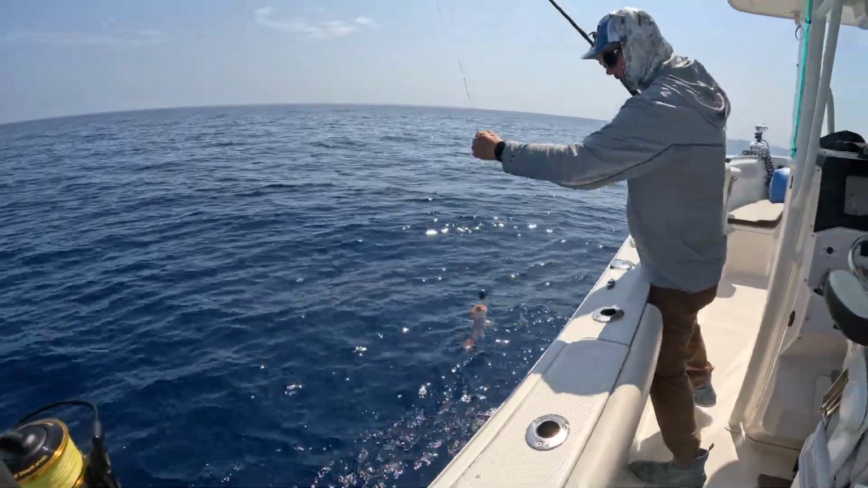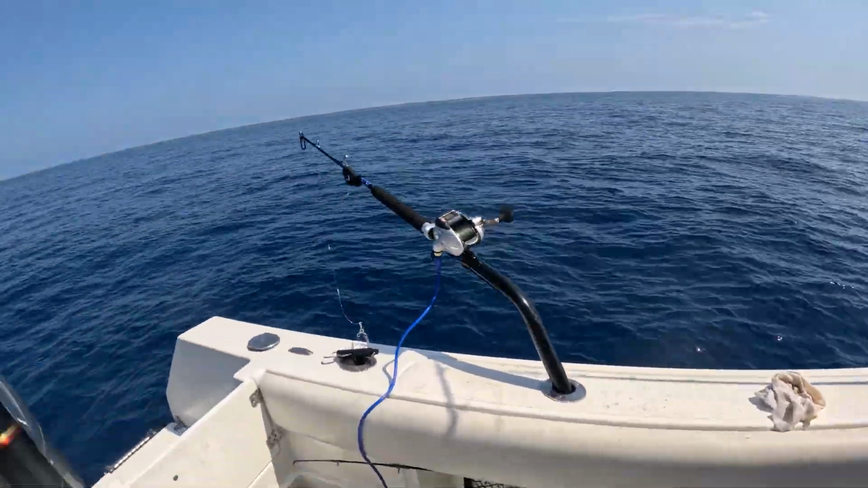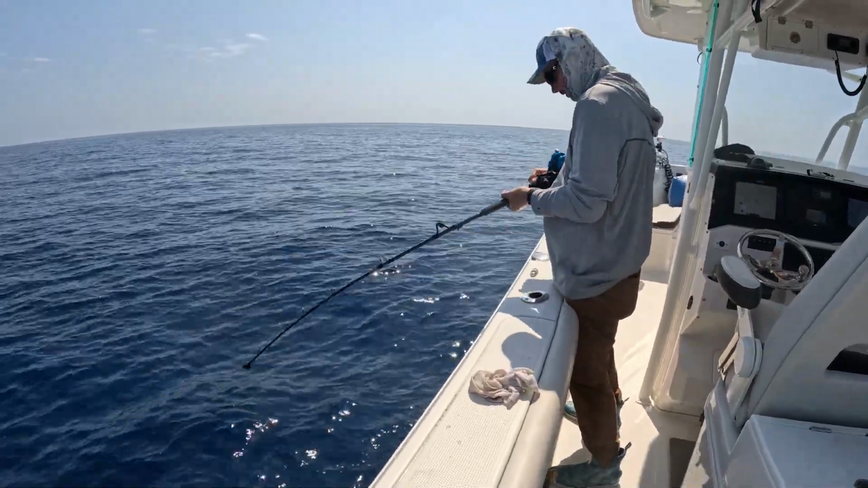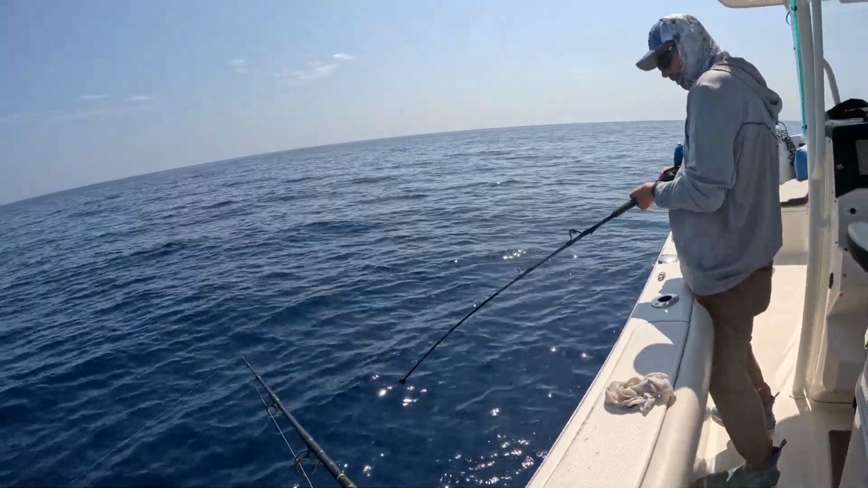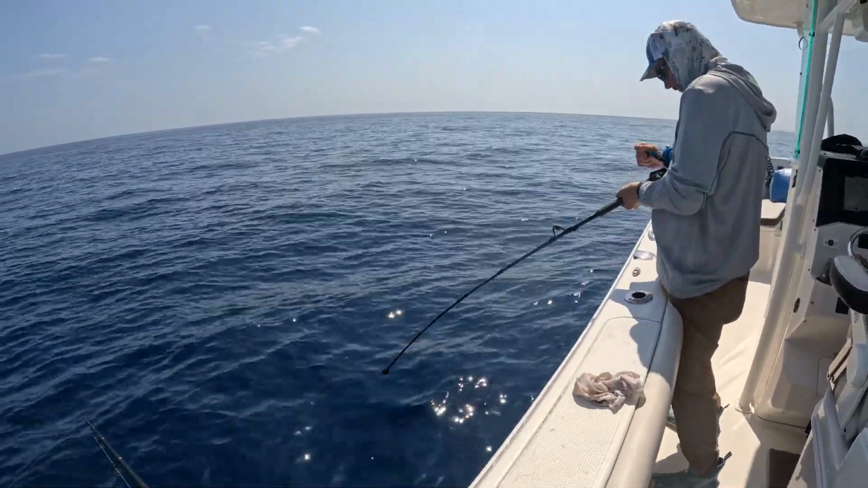Oh yeah. Vermilion snapper. Slaying the snapper, man. You wanna come this side? I'm just losing them. They're kicking. This one's bigger. Is this the mutton then? Not that big. 14-incher instead of a 12.